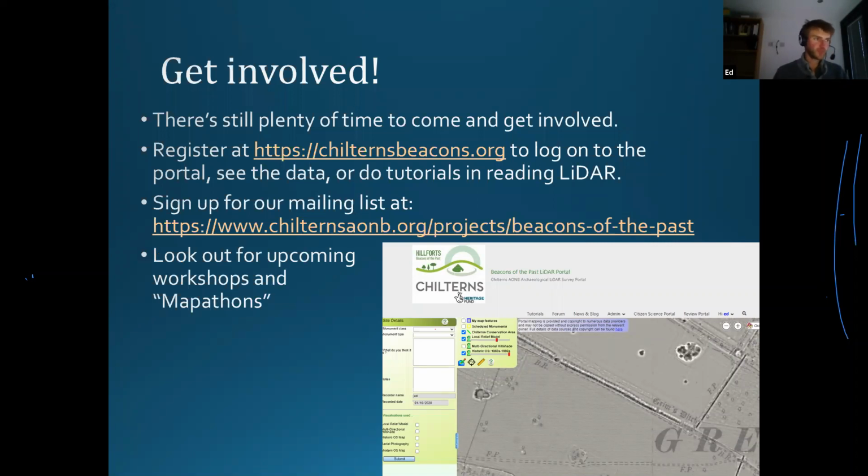So I have training workshops for the LiDAR portal and for various other topics as well that I do every month. And we have these things called mapathons, where essentially a whole group of volunteers get together, often on a Friday via Microsoft Teams or Zoom. And we just talk about what we found in the LiDAR that week, whether we've got any sites that we don't quite understand, if we want some advice on something, if we've run into a problem, that kind of thing. So always good fun to share and learn from each other.